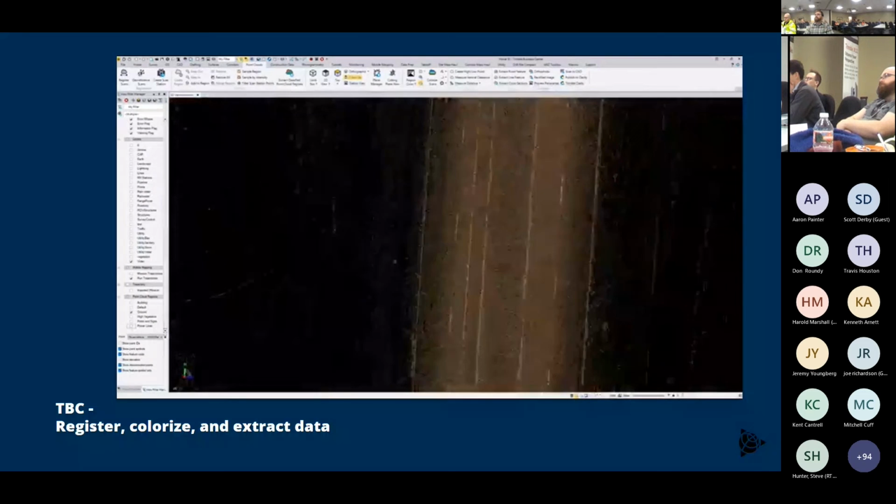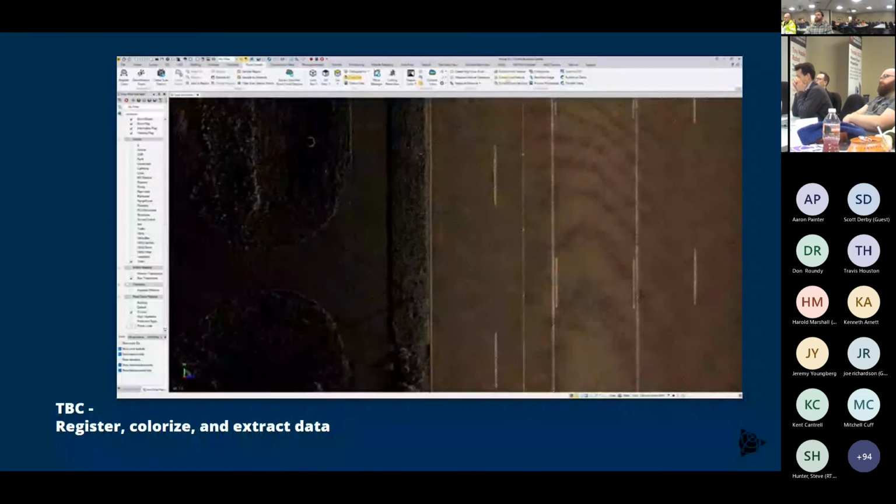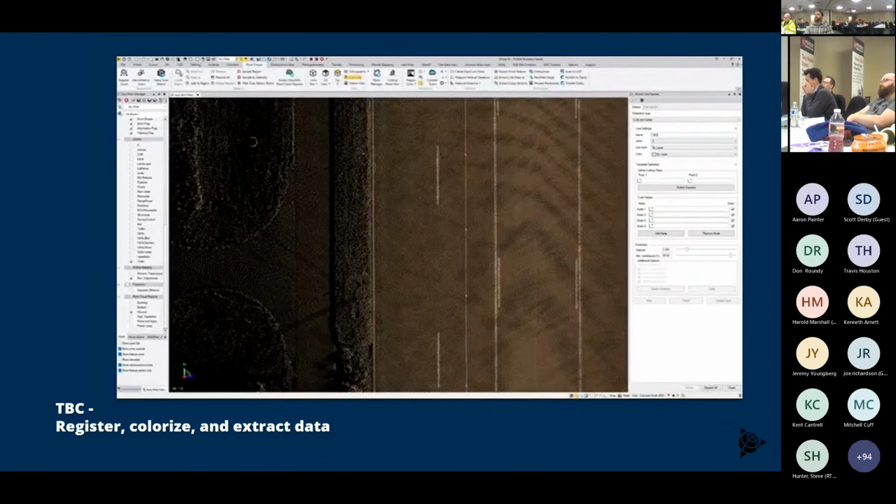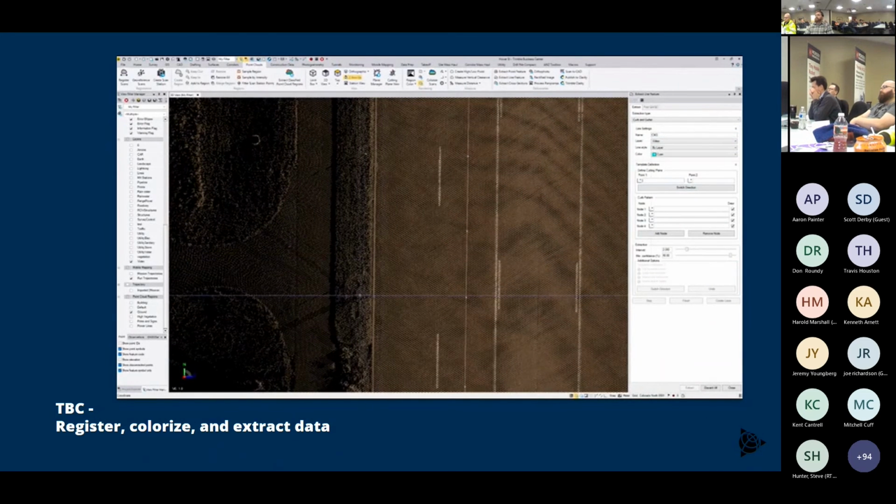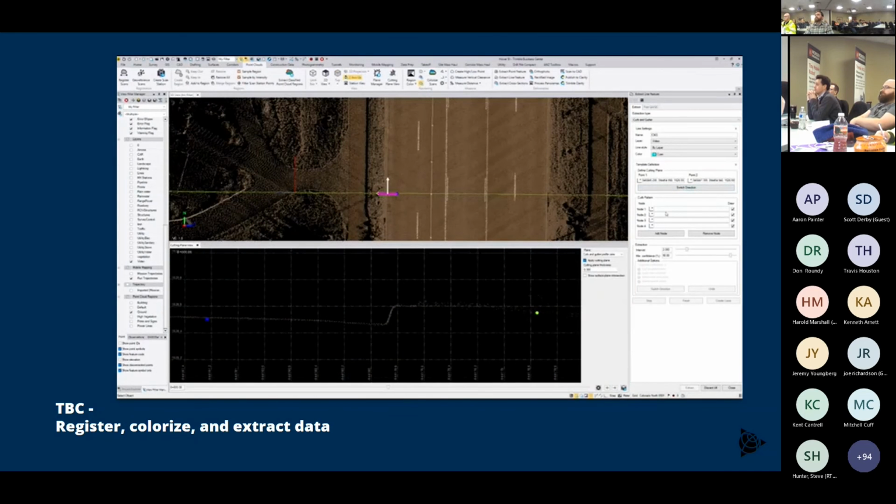I keep kind of throwing back to 5 years ago, but I think it's a good contrast with how much better things are now. I used to have 3 or 4 different software packages for different steps. Now I'll be start to finish just in TBC.